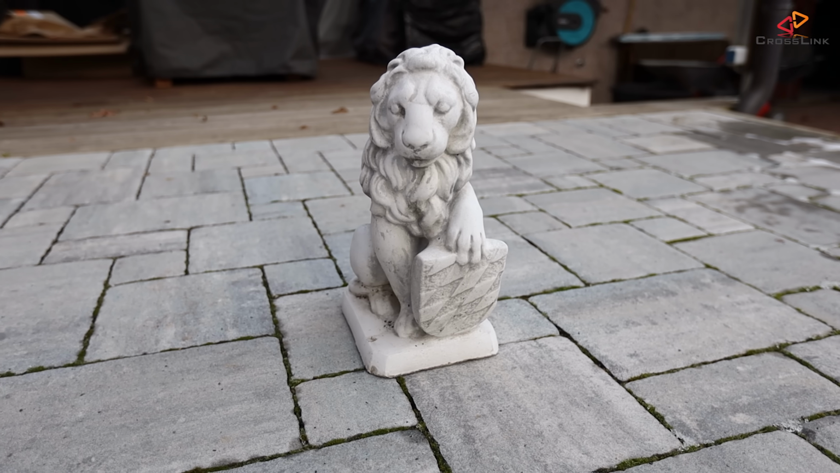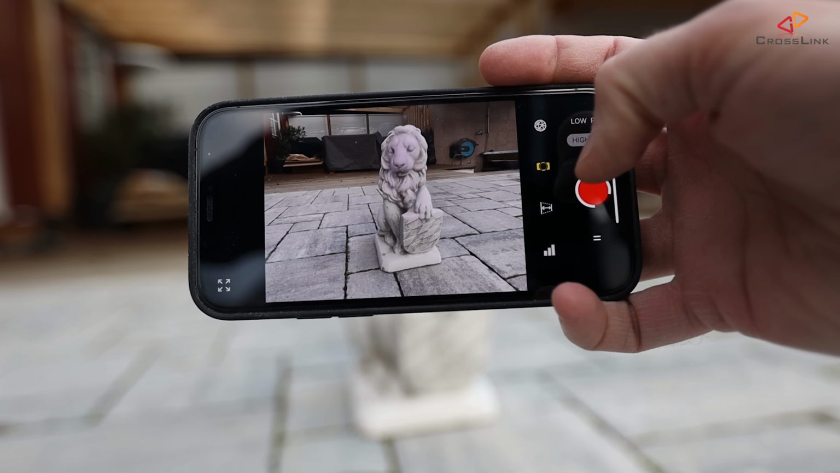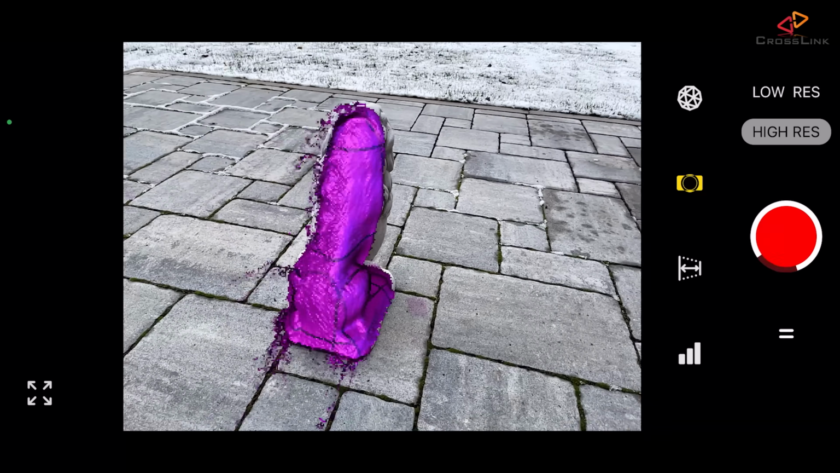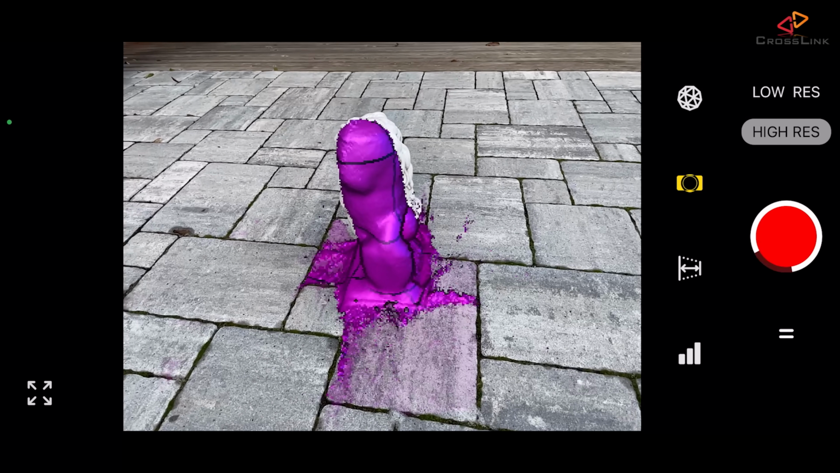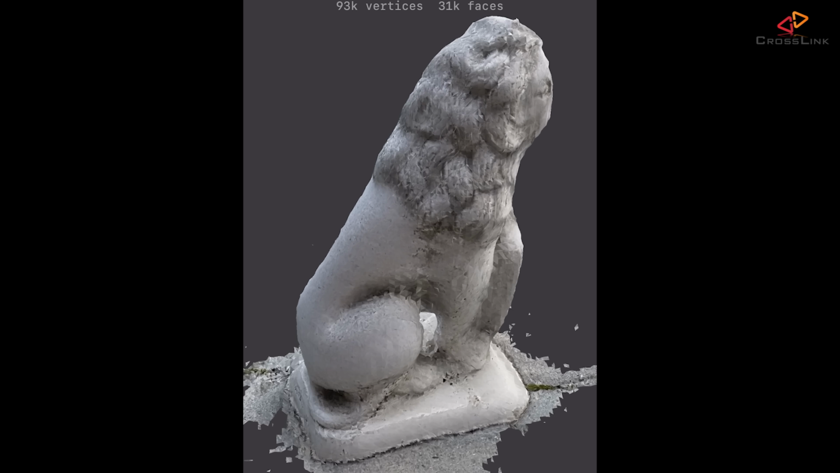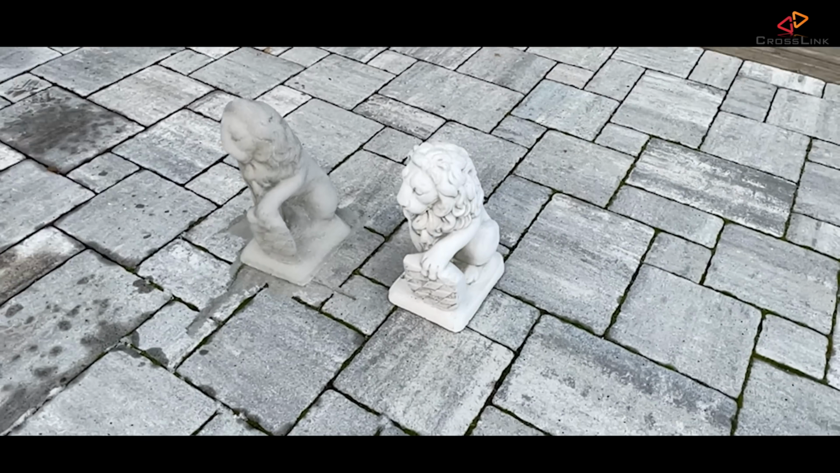Now coming to the final example, which is the lion statue that you already know from the photogrammetry video. For this one, I'm using the high resolution mode, and the application has all kinds of settings to optimize the results. So you need to really tweak those settings specifically for the object and the scenario, the place where you are, so you get the best results. So at first sight this looks pretty nice, but we'll see later the real quality in the Cura software, and we can also place this lion next to the original and have a nice walk around.